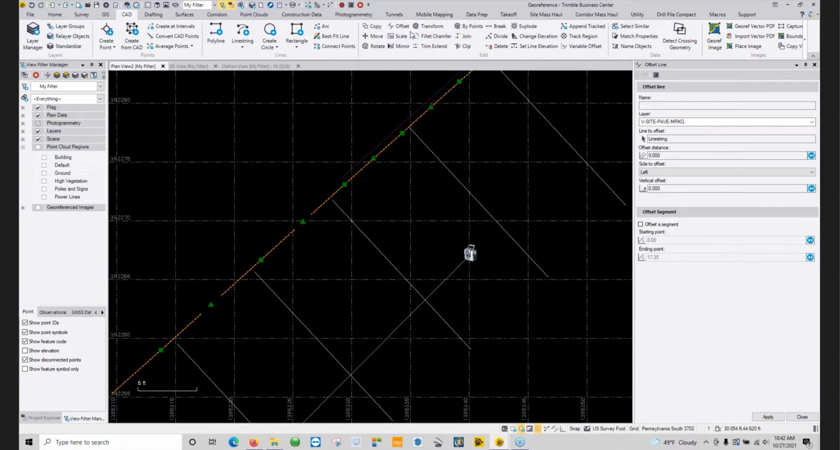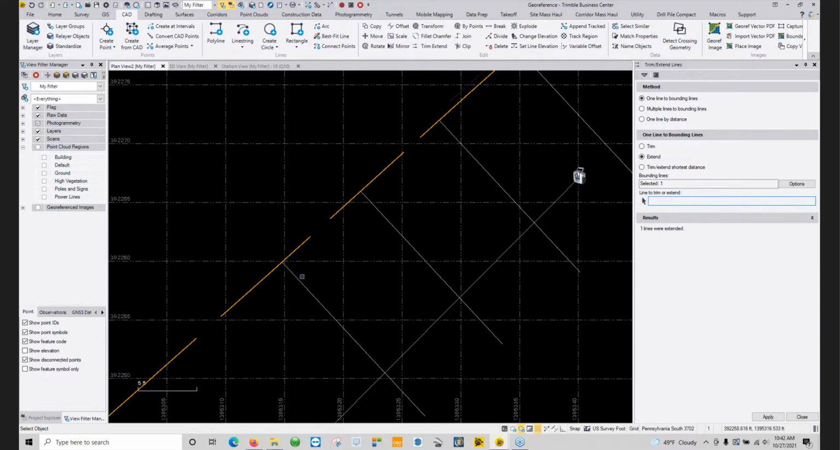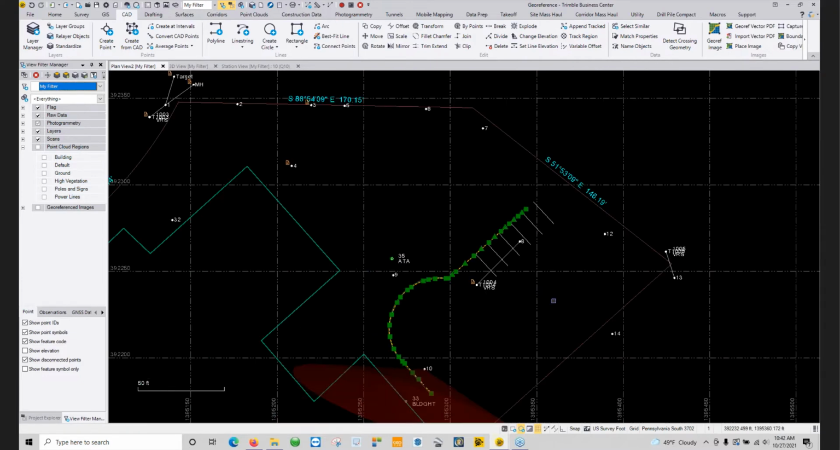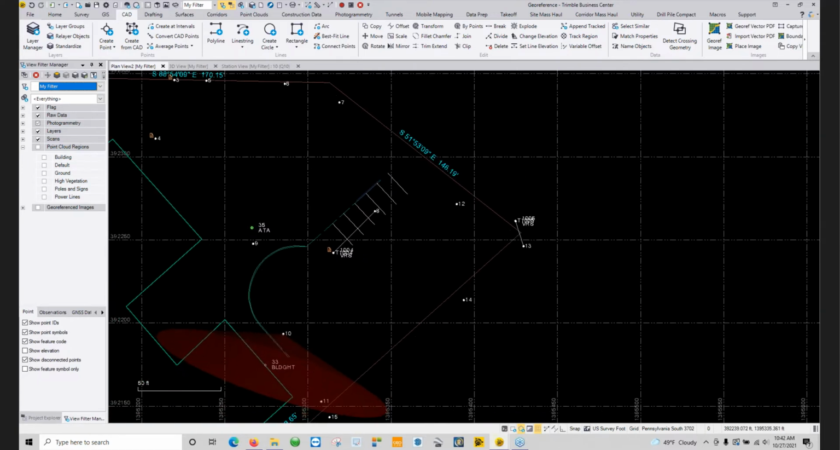Join those into one line, and I can use my trim extend and extend these lines over, using that as my boundary in order to get these things drawn in. So, basic same line commands that you would have inside of any other CAD package. You can do them right inside of here.